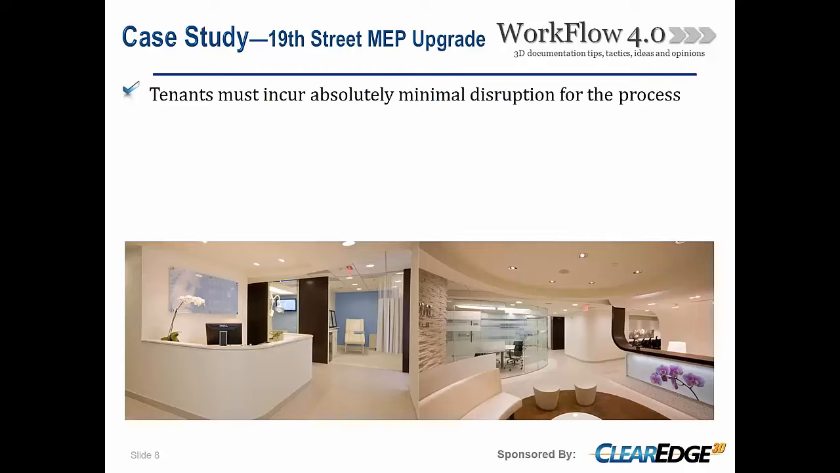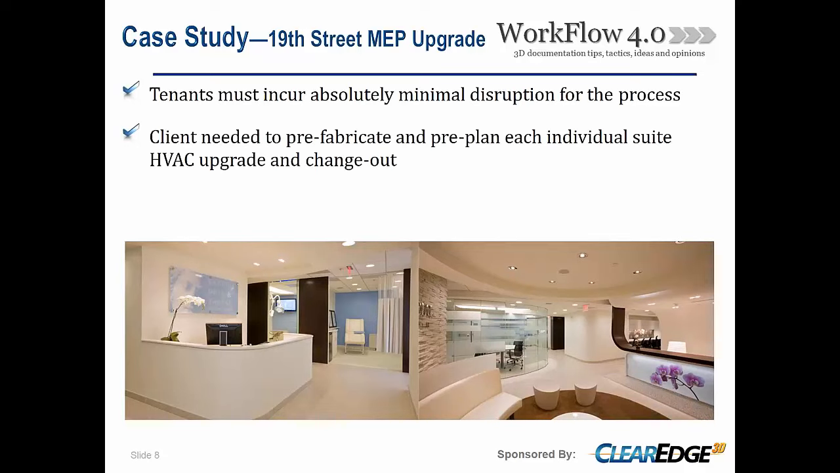And you can see in the image here, some of it looks like the Starship Enterprise surgical suites. So with the tenants, you really have to ensure that we're not going to have any disruption as we got into it. So there's a very critical component for this process.